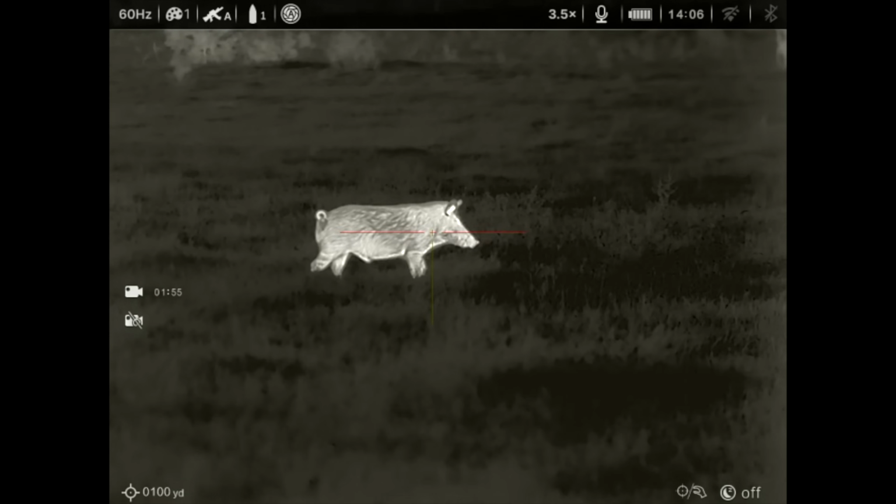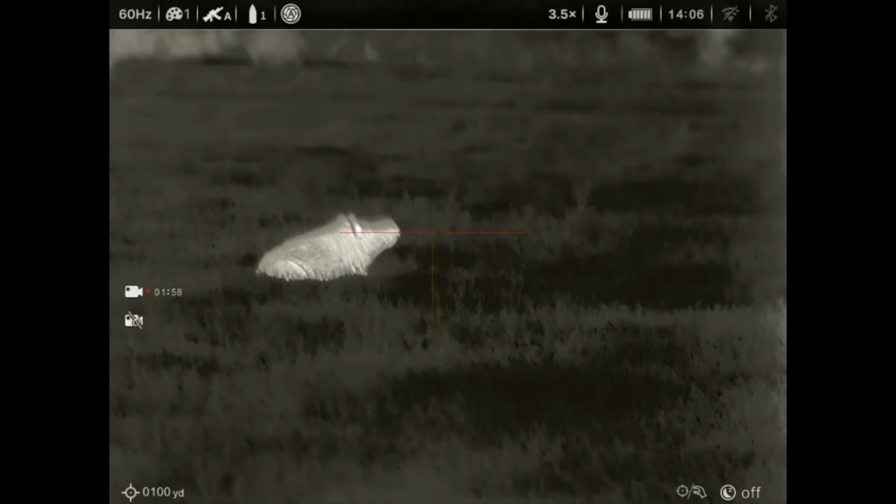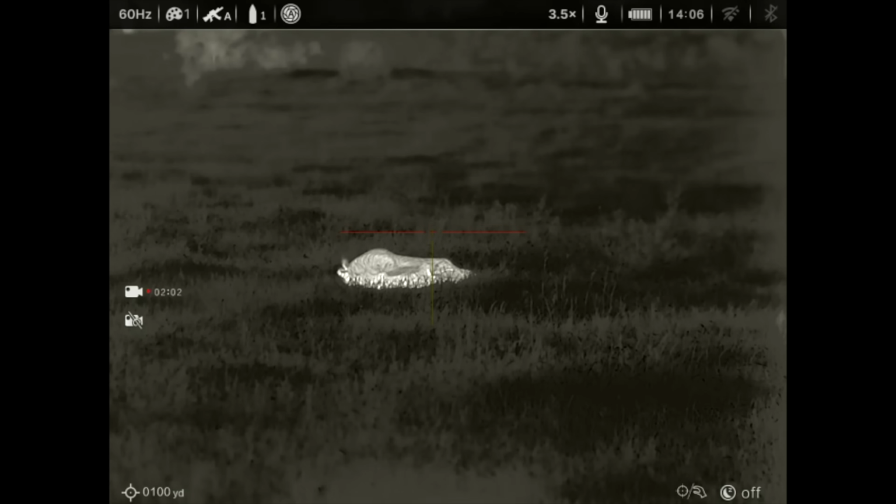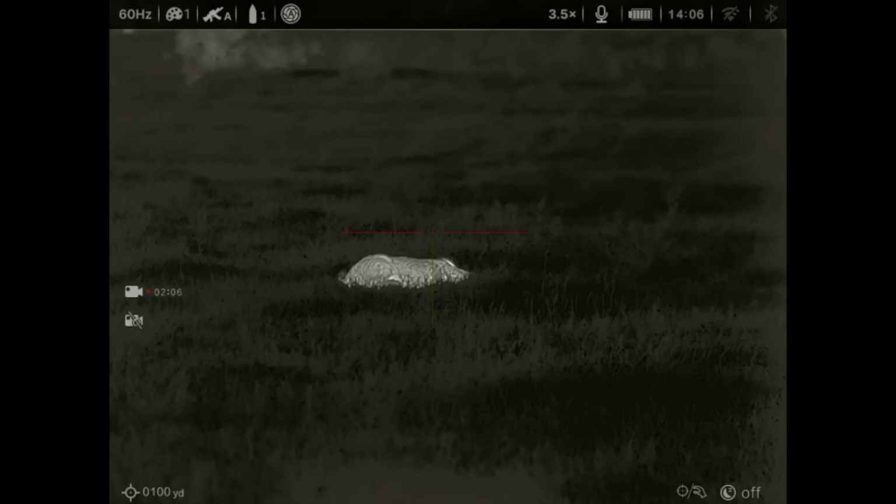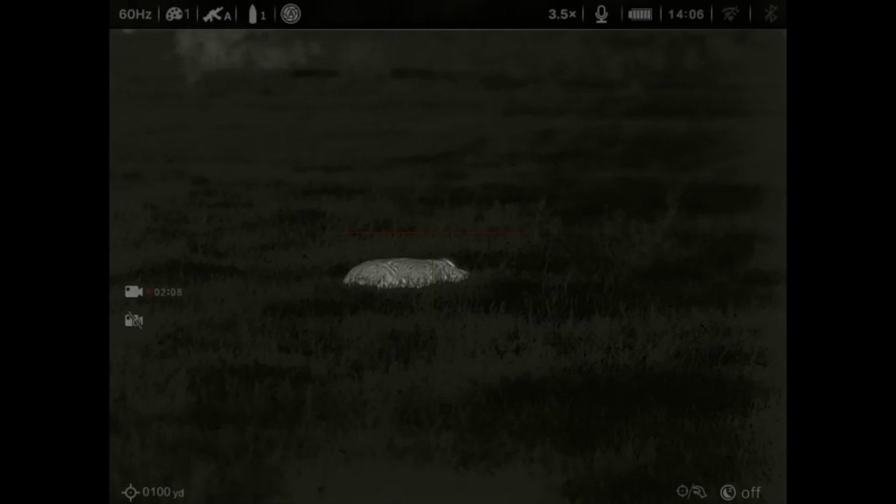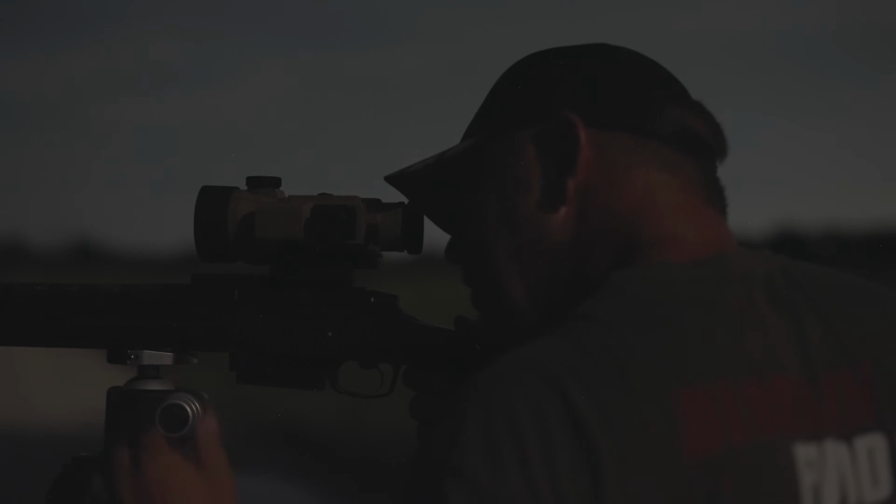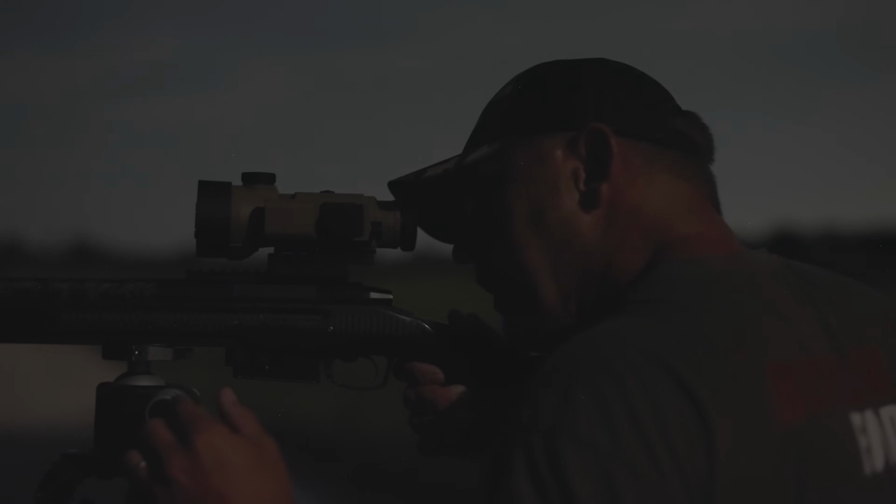Hey, buddy. God almighty, this thing is stupid clear. Like I'm looking at a perfectly clear, smooth, it's buttery smooth looking, which I love that.